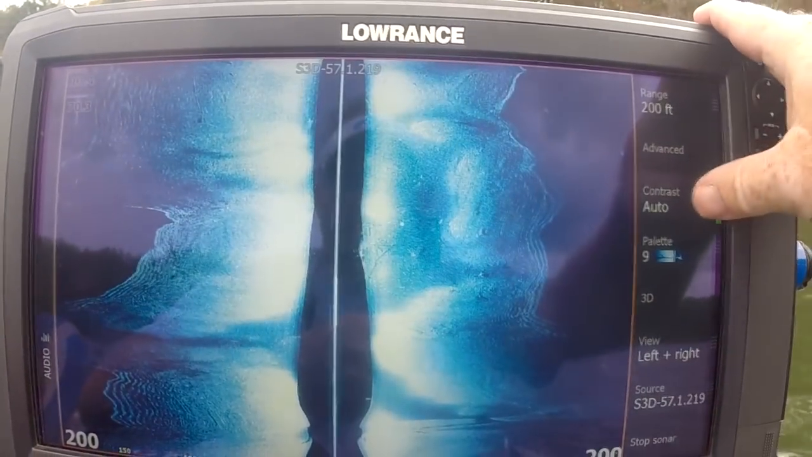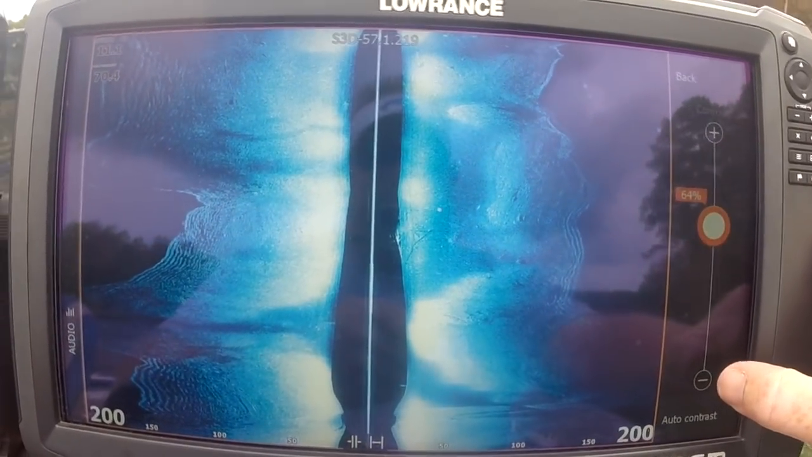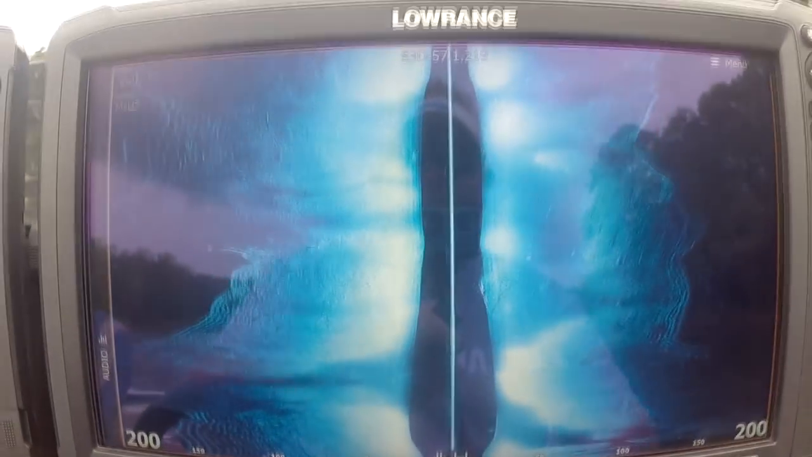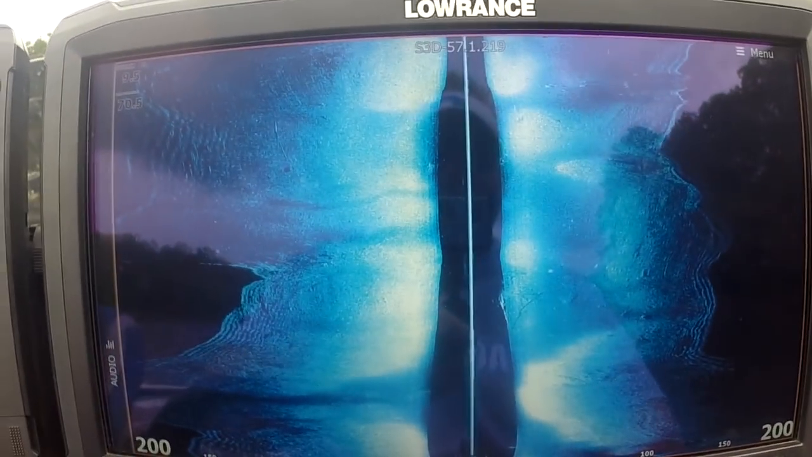So I'm gonna go back to my contrast. It's on auto. I'm gonna take it off of auto, and I'm gonna bump it down a little bit because I want to start seeing all of my stuff here, but I don't want it too hot to blind me. Now as it gets shallower, it's actually going to get hotter. So we've got some blowdowns over here on the right.